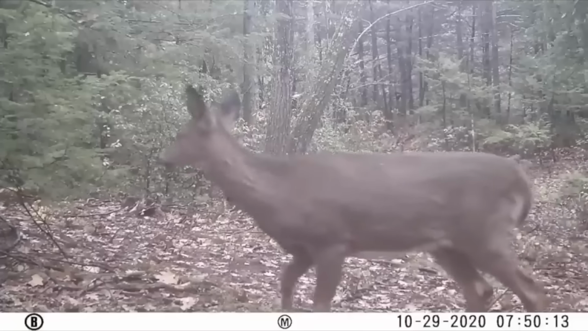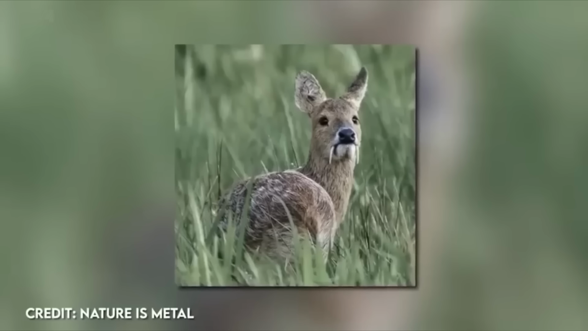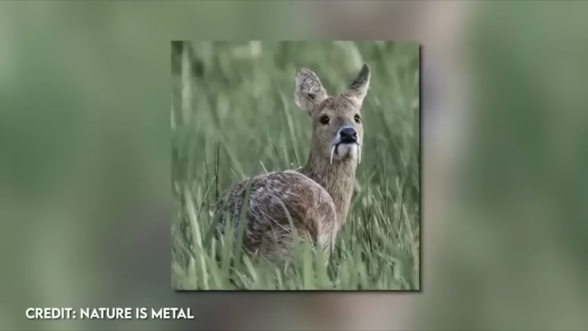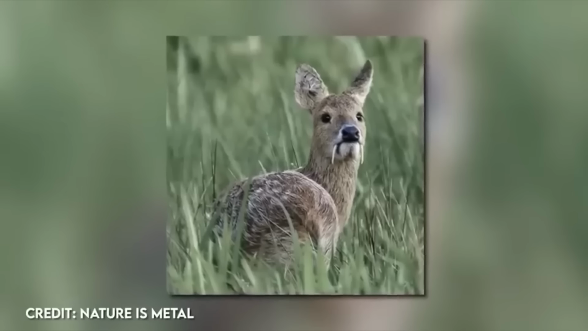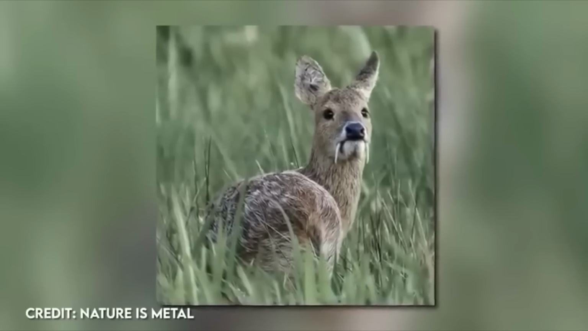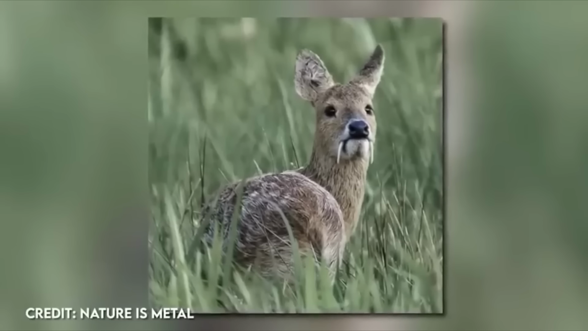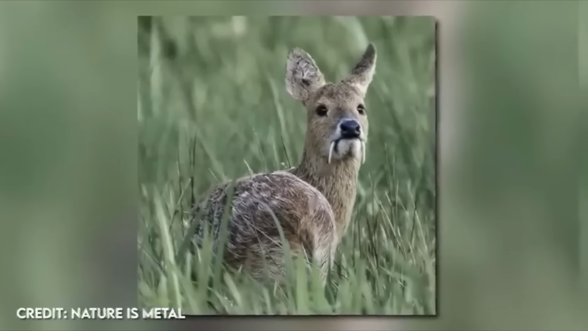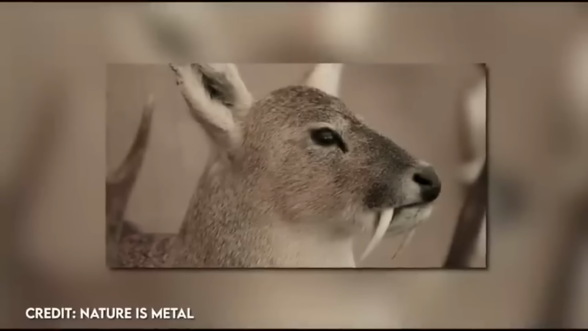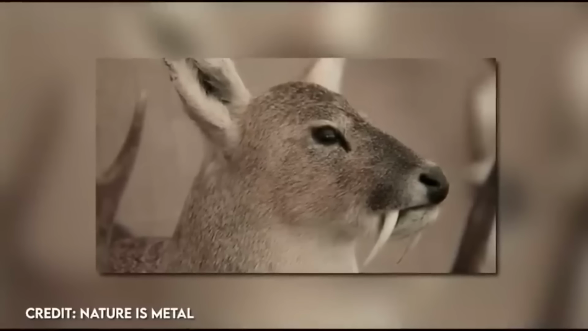Often known as the vampire deer, this little guy was picked up from a field camera. This is the Chinese water deer, a small herbivorous mammal native to China and Korea. These smaller deer typically weigh between 33 to 65 pounds and stand around 2 to 3 feet tall at the shoulder. Obviously, they are known for their large tusk-like teeth, which both males and females have.